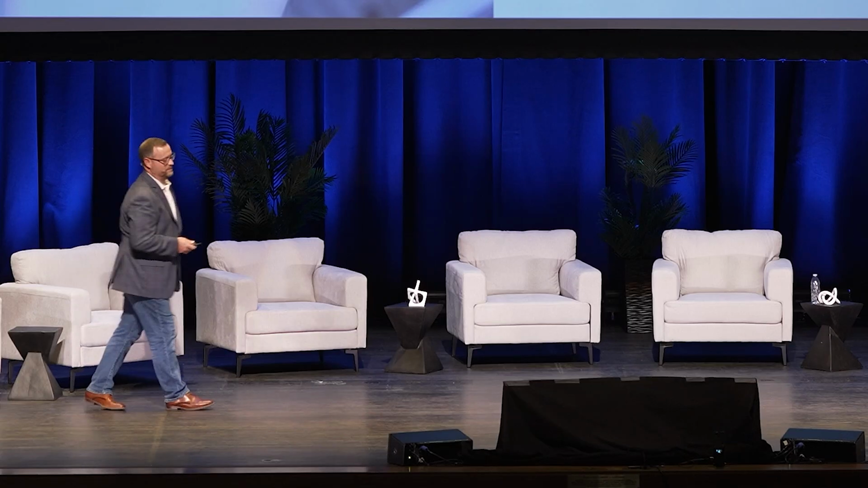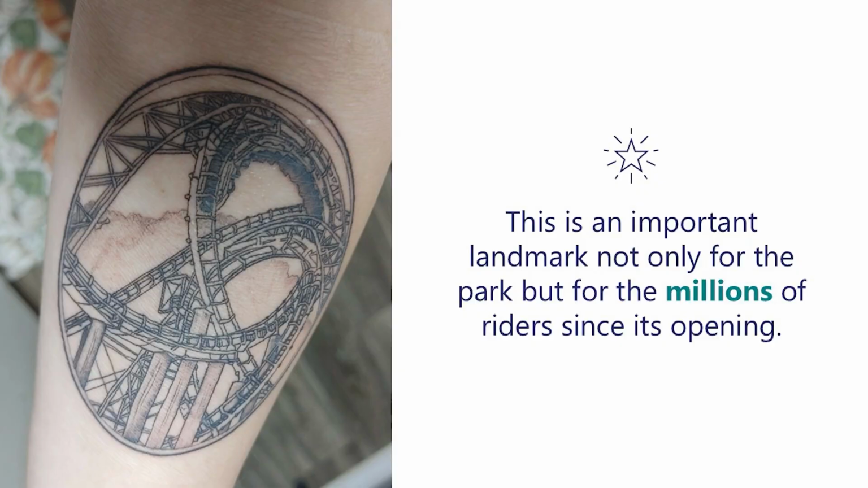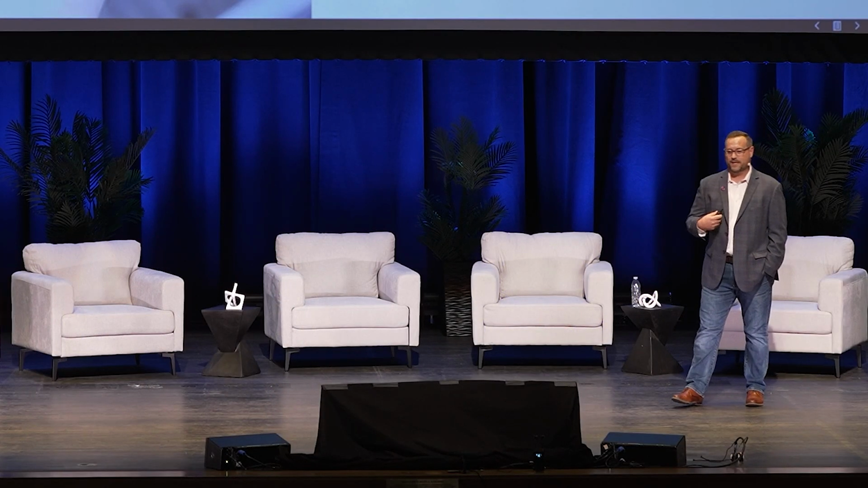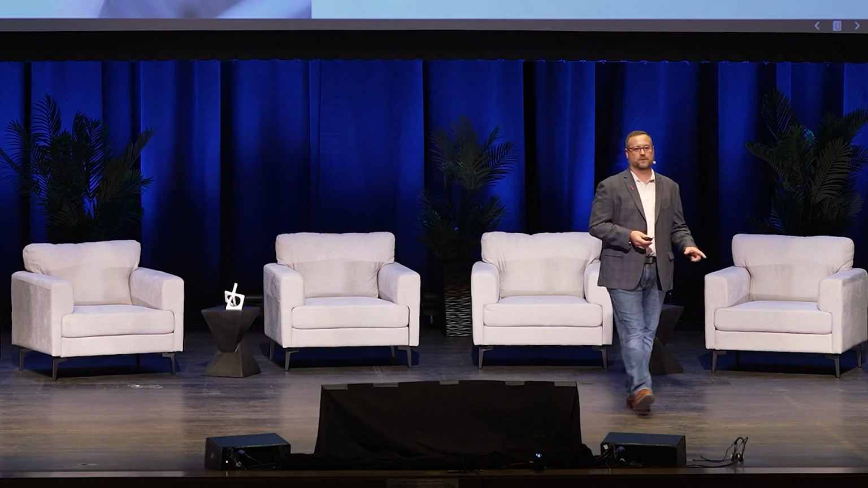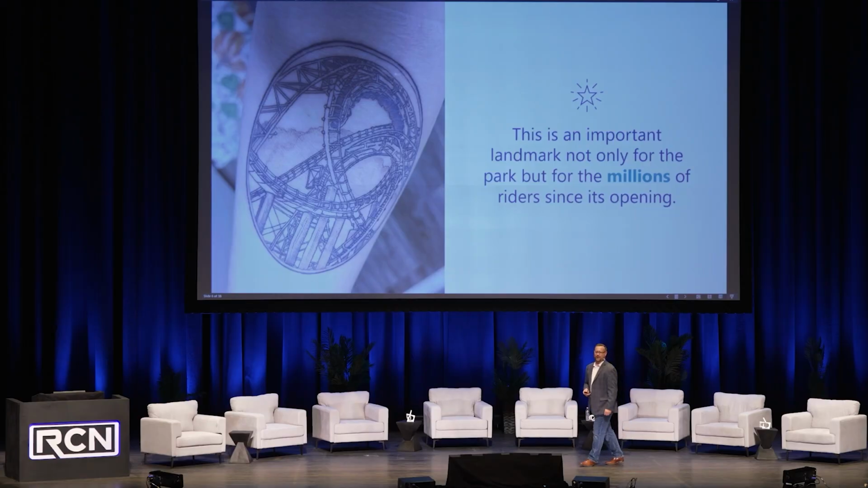Again, it's a very important roller coaster. This person got a tattoo of the interlocking loops. Millions of people have ridden on this roller coaster. Where I'm from, which is Maryland, DC, Maryland, Virginia, the DMV, you talk to someone about the Loch Ness Monster, every single one is gonna go, that was the first roller coaster I ever rode. Or if you talk to someone a little bit older, like me, they go, that was the first roller coaster my kid rode.